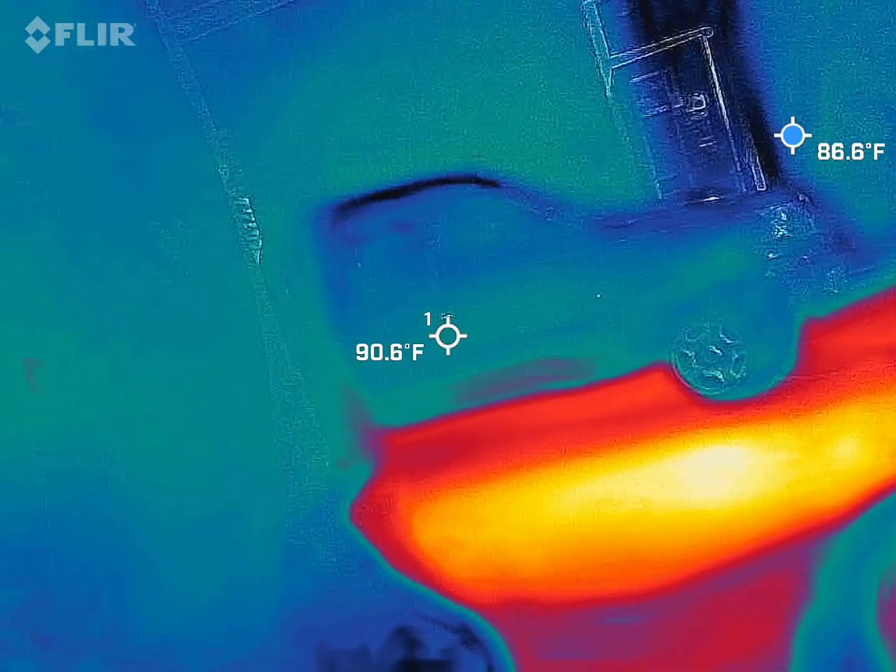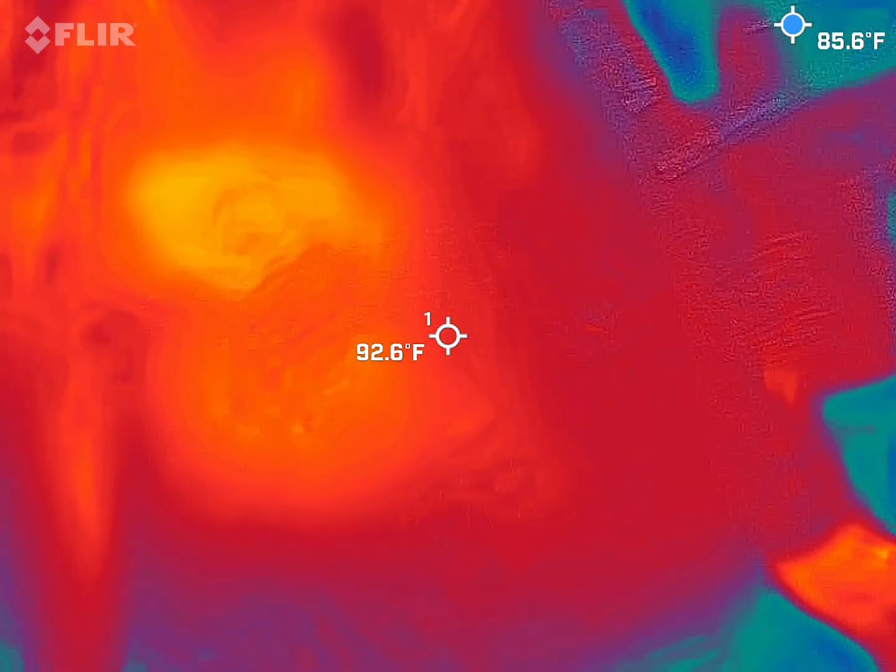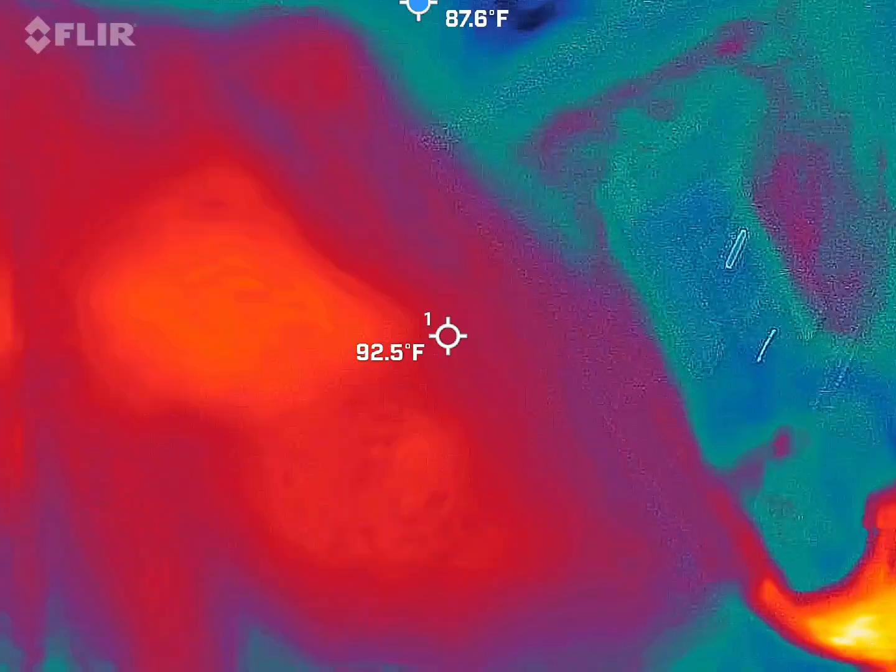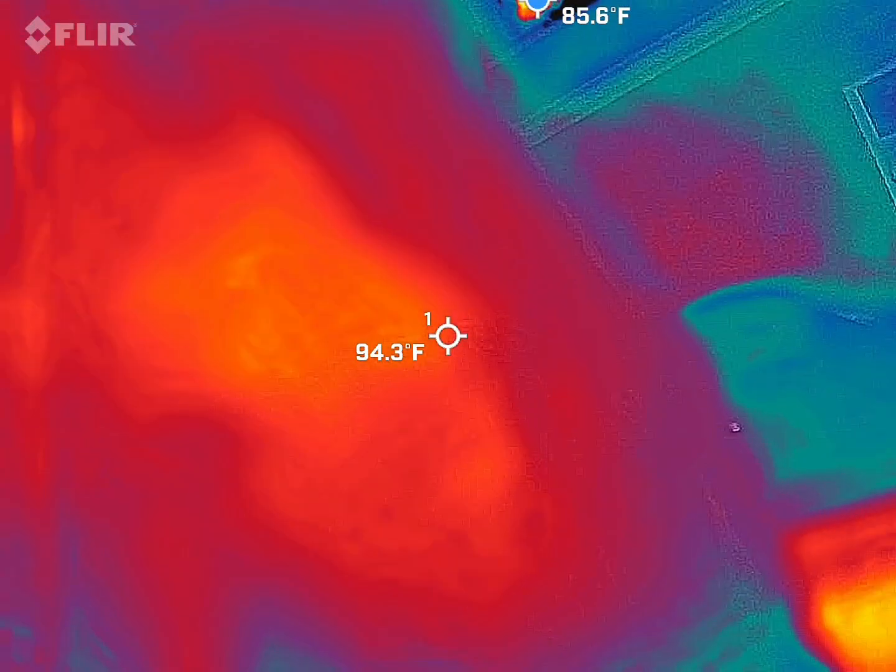So, cool thing for you guys, there's a blue dot bouncing around the screen. The blue dot is looking for the coldest spot in the frame at that particular moment. That's why it moves. So I'm looking for 15 plus degree temperature drops out of this. There's a lot of math involved with this too. It's 82 degrees out here for us ambient, so I'm going to be looking for 67 degrees and colder coming out of that blue dot.